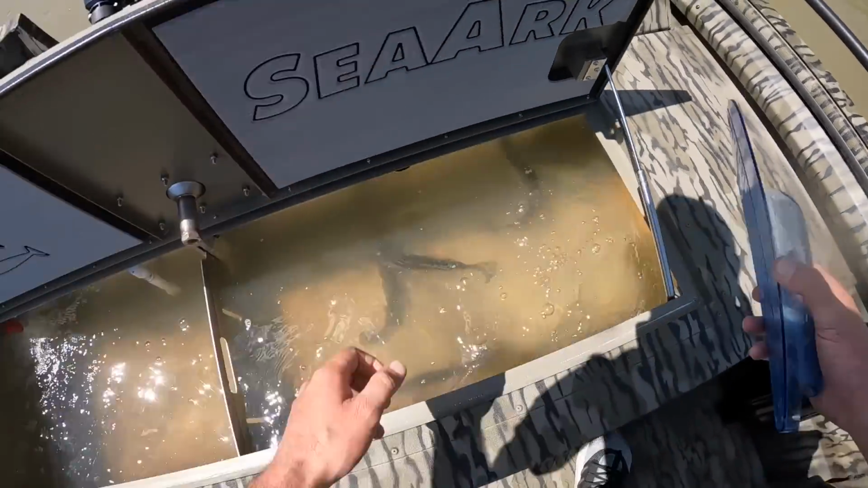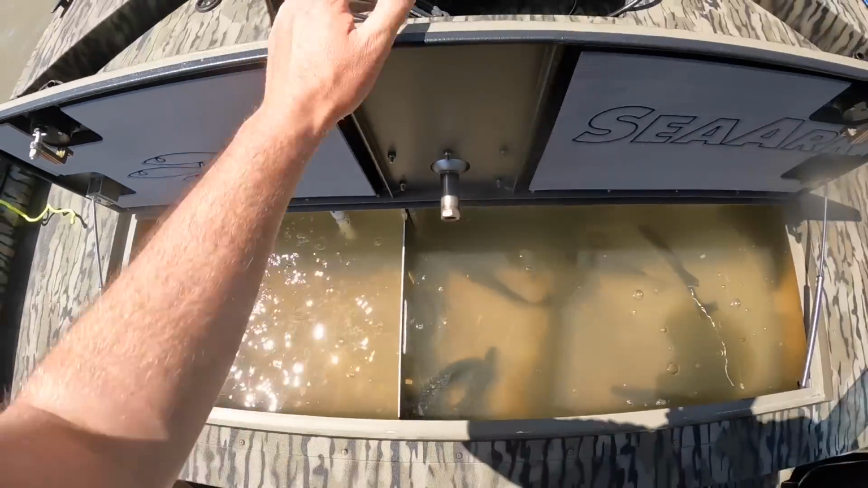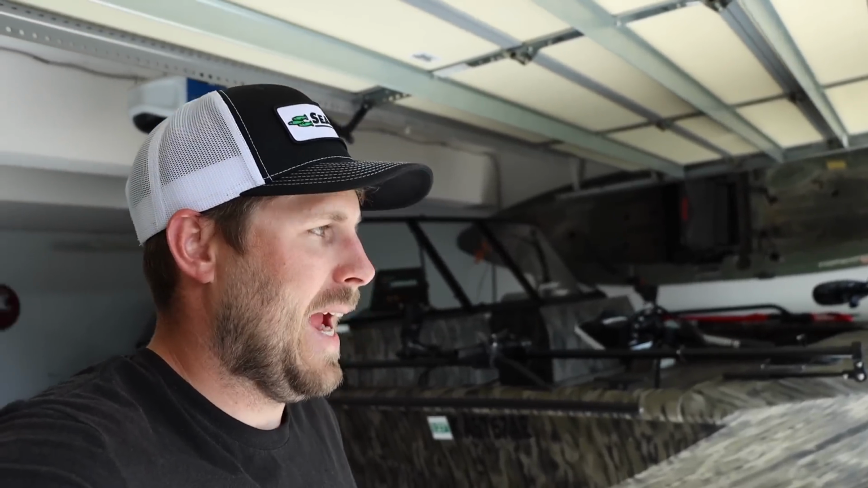I ended today with a good handful of keepers in the live well. Kept maybe a couple more than I anticipated, but I think I kept like 9 or 10. All in all, today's fishing was awesome. We're gonna get these cleaned up and do some fish fry action. I've been craving a fish fry for a while and I just haven't had the opportunity to catch any keepers. Every time I've gone out, it's been short.